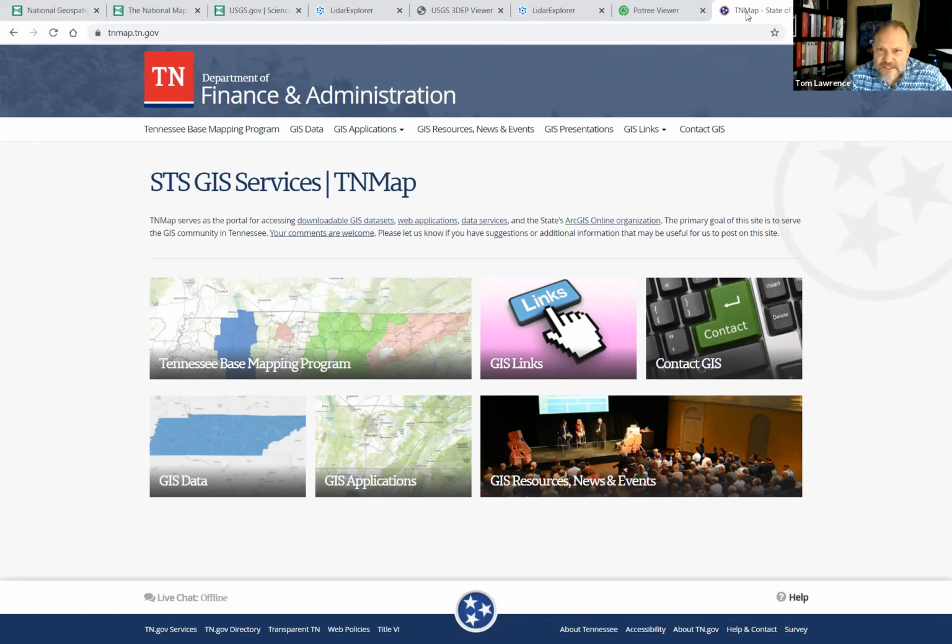I have another question, unless somebody else has one first. Okay. Well, so this is Tom again. I was just looking at the map, I'm at the 3DEP LiDAR Explorer map. And it seems like, at least in Tennessee, Tipton County and Davidson County are not in that. And I just wondered, are they stored somewhere else? No, they just probably haven't made it yet.